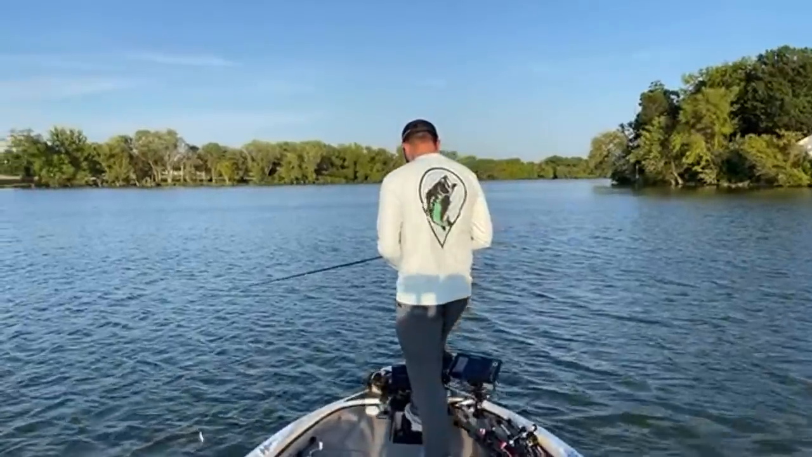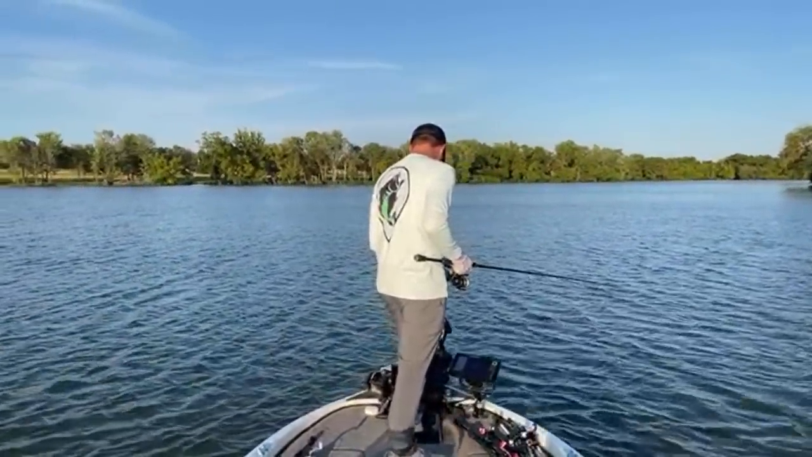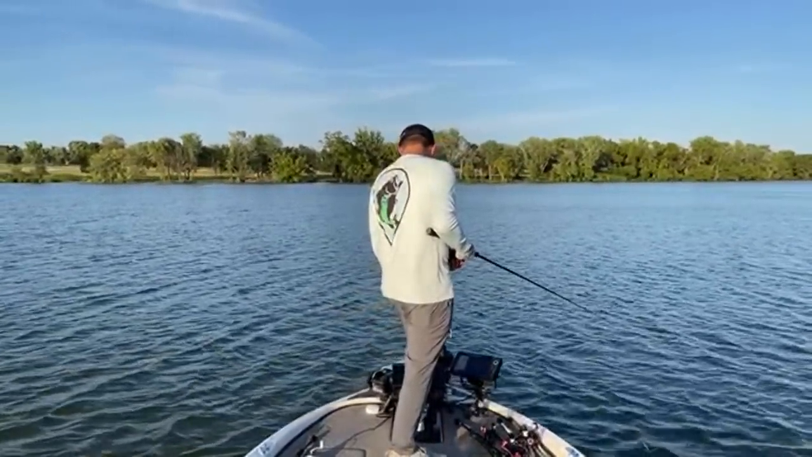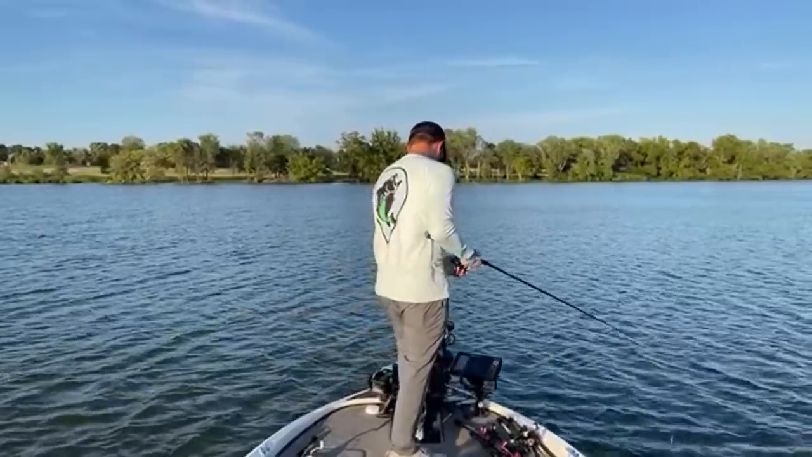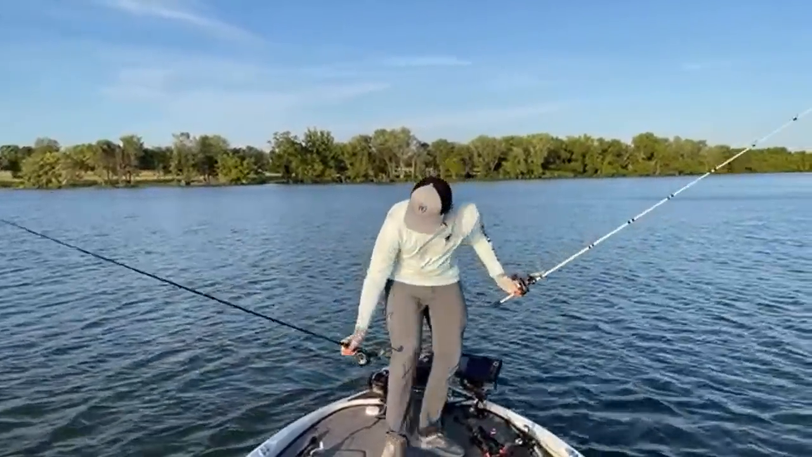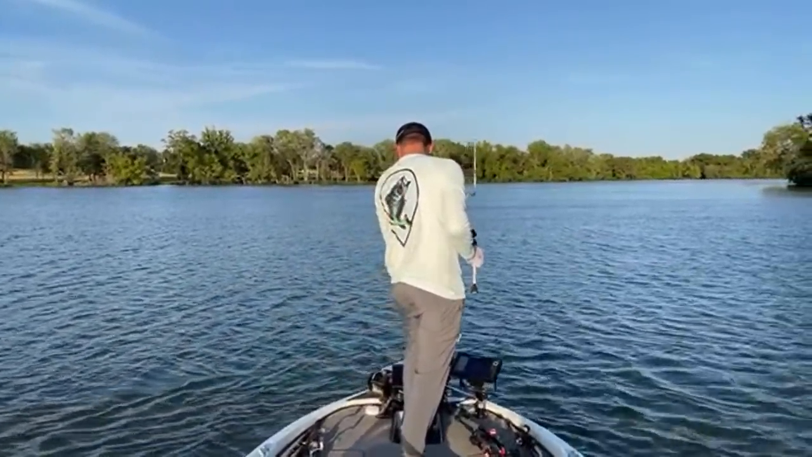I'm just gonna do a quick scan around this area with the live scope just to see if there's anything else I'm missing, like any little nooks or crannies that I'm not hitting. Something going on right there. Let me pull out the crankbait real quick. There's fish on a hard drop right there.